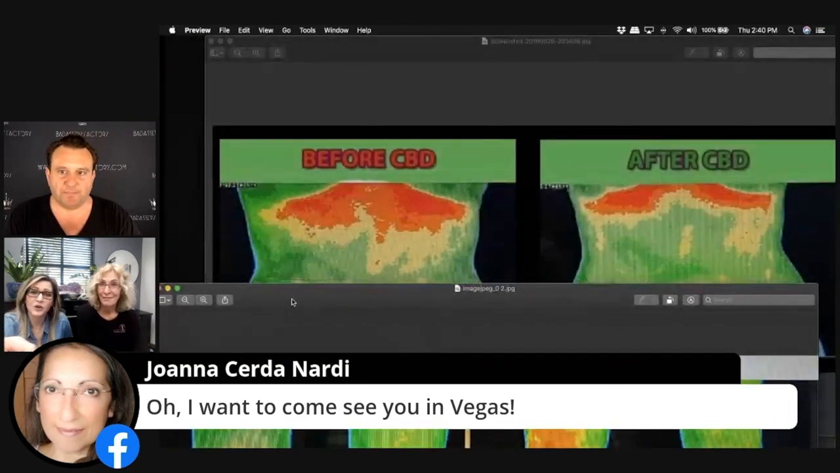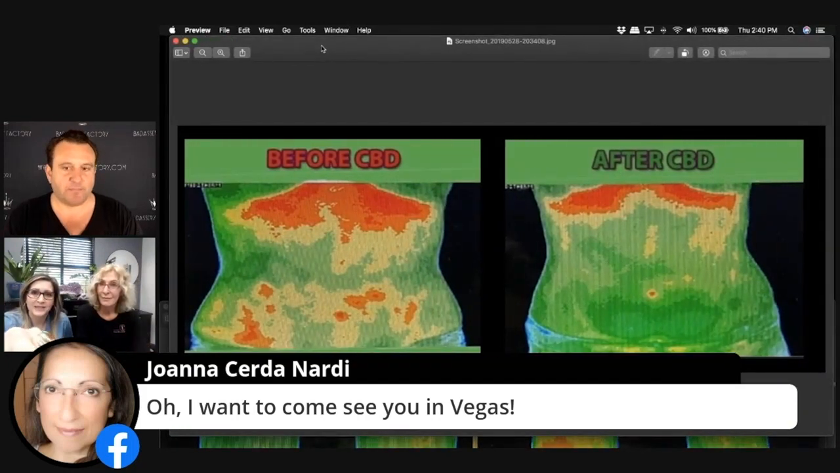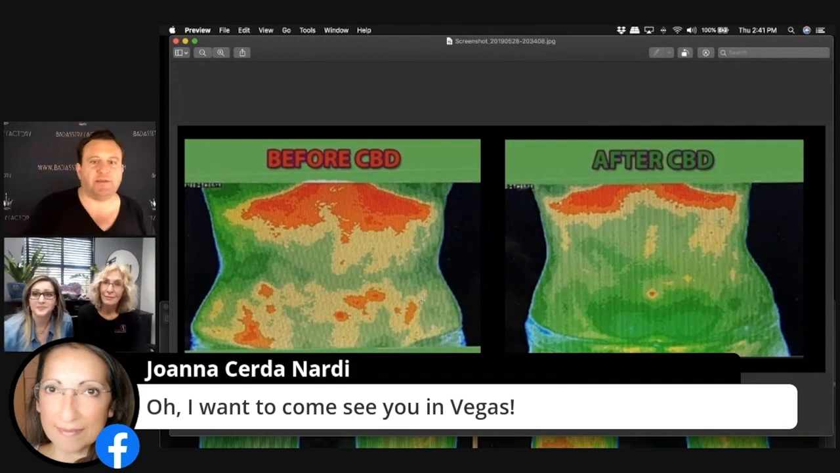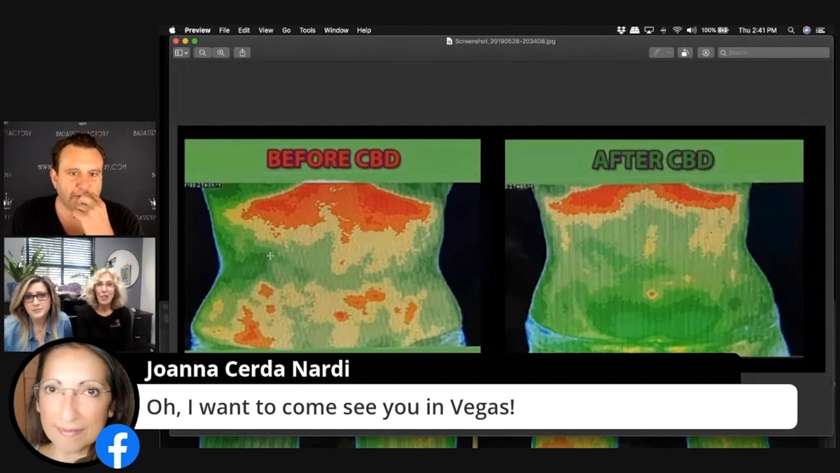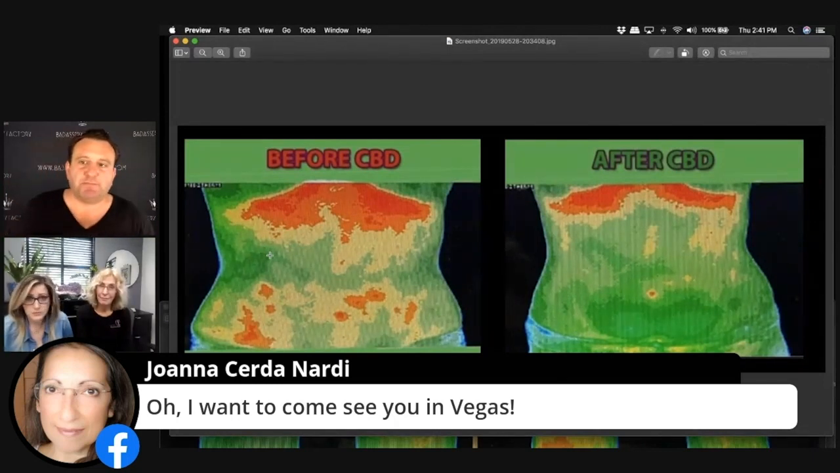Amazing. If you go back to that picture, what was so crazy to me is I was the exact same weight in both of these pictures. What happened is that the inflammation in my gut went away, and I just went like this. Interesting. So you're saying you were the same weight, but she released the inflammation. The body wasn't as puffy, because when you carry a lot of inflammation, you carry a lot of weight with it as well. Yeah, the word is puffy.